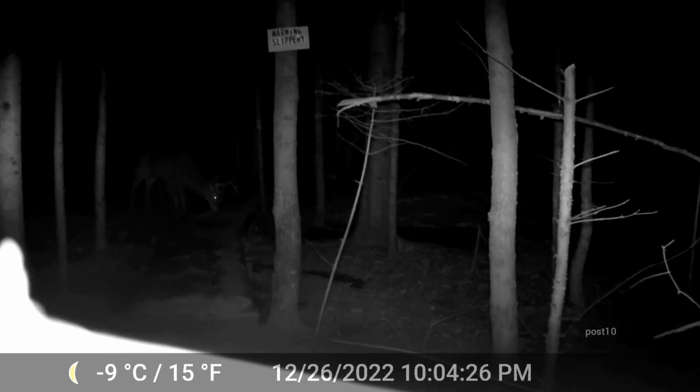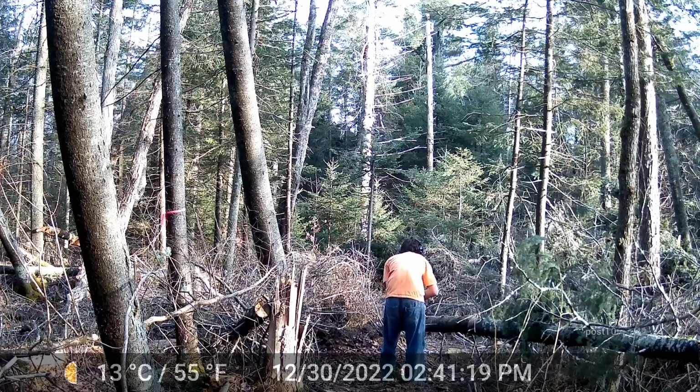Deer is still eating, but it looks like the camera might be slipping a little more. Like I mentioned, it's slowly falling back, and it looks like the increased overexposure is now making the deer almost invisible except for its glowing eye. And in the next shot, you're going to see me on the other camera starting to clean up some of the debris with the chainsaw.